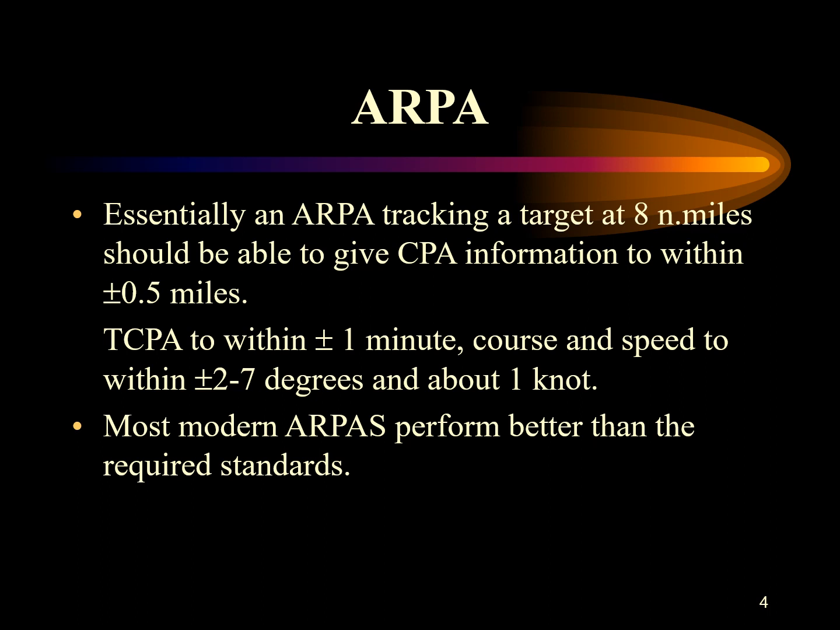CPA is the closest point of approach information, to within plus minus 0.5 to 0.7 nautical miles. The TCPA, or the time to closest point of approach information, should be given to within about plus minus 1 minute. The course should be about plus minus 2 to 7 degrees, and the speed to about plus minus 1 knot. So that is what the ARPA tracking a target should be able to provide you with.